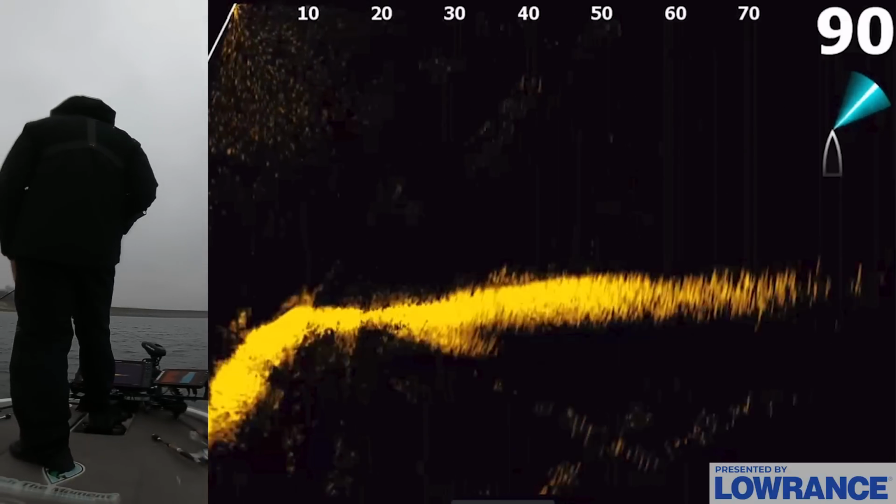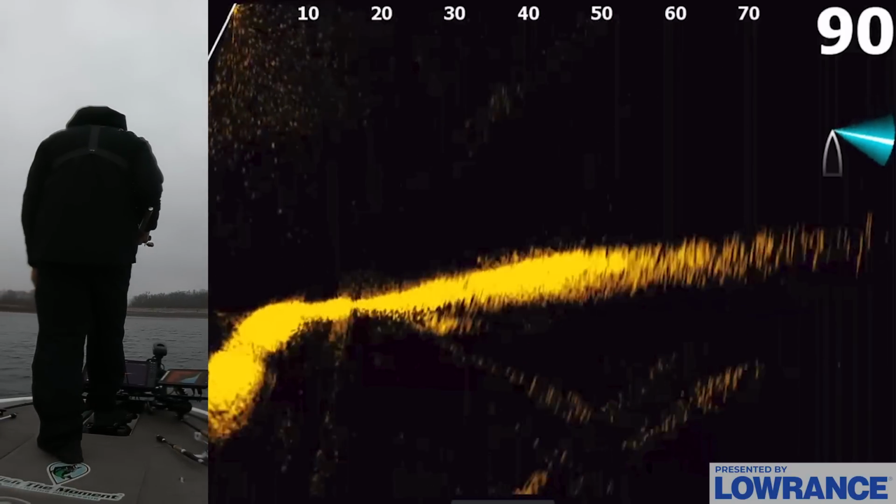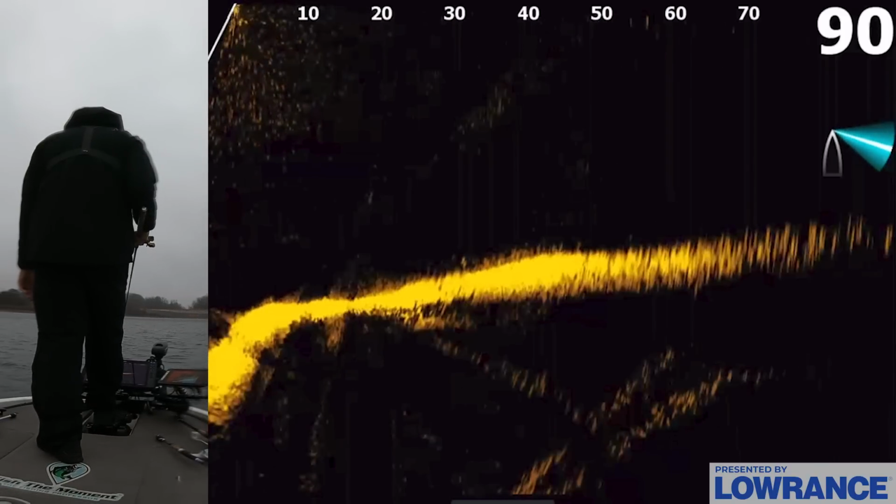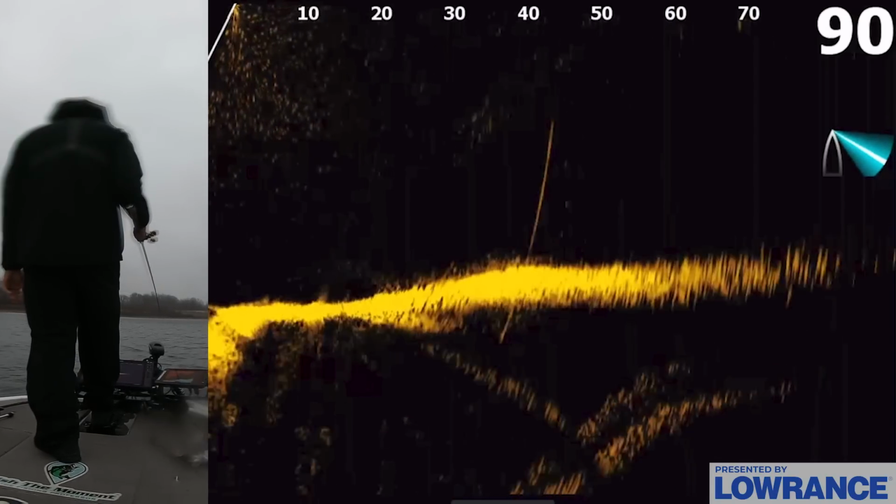I threw a minnow at them, and the thing about the minnow on these fish is that if they nip at the tail or anything like that, they're just not going to get it. So what I've been doing again is throwing the glide, and I'll walk you through the retrieve again just to kind of